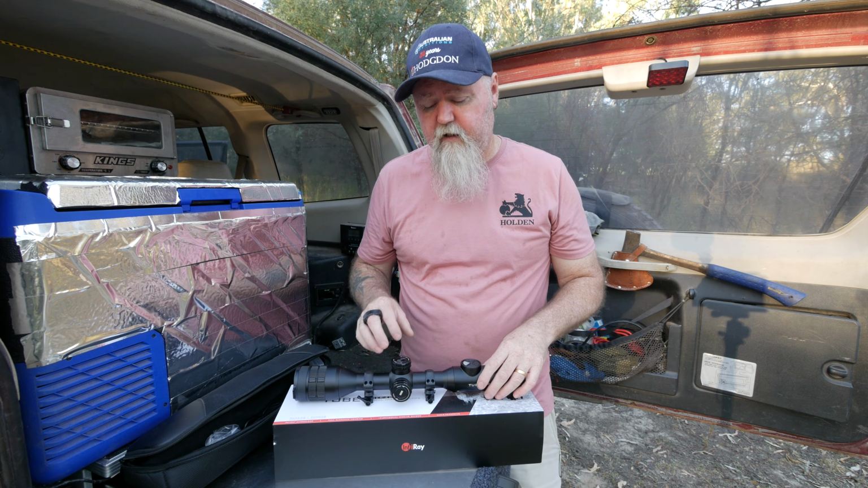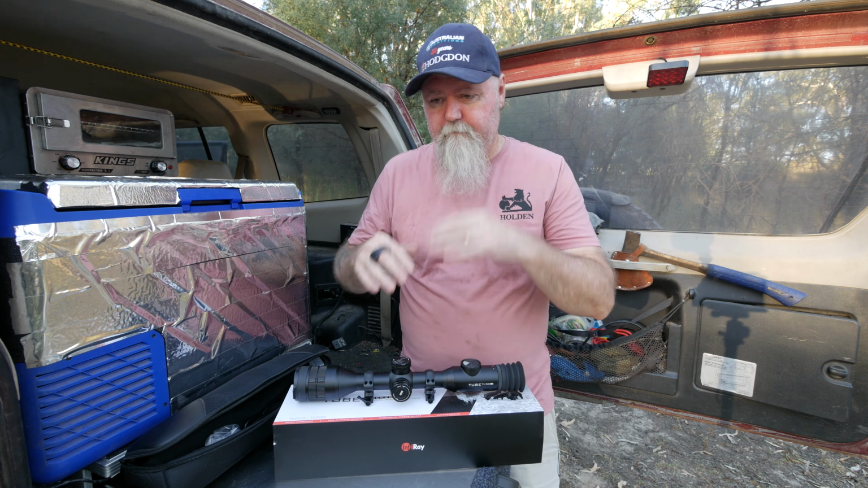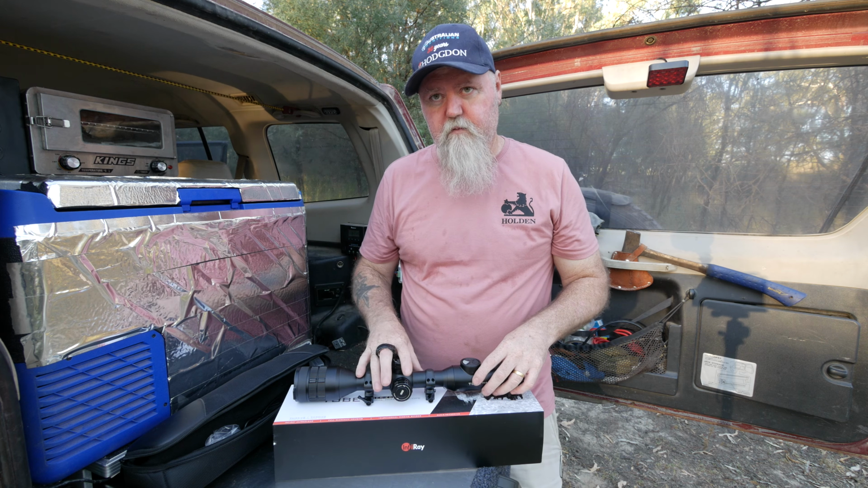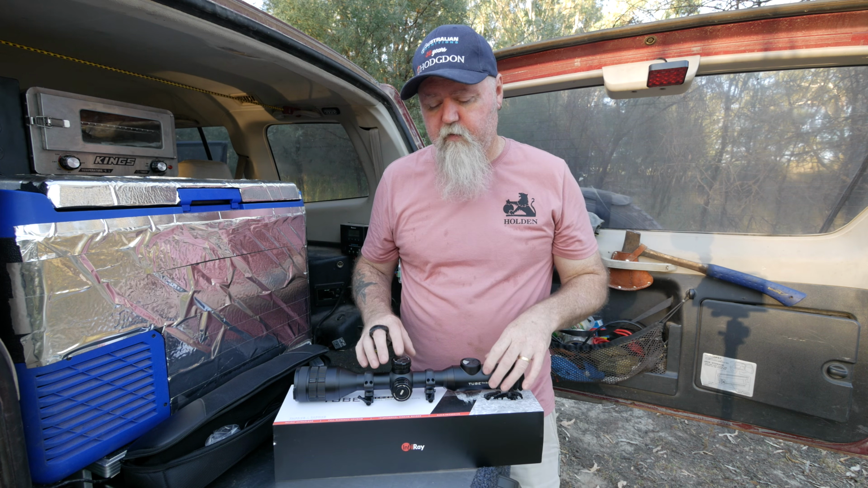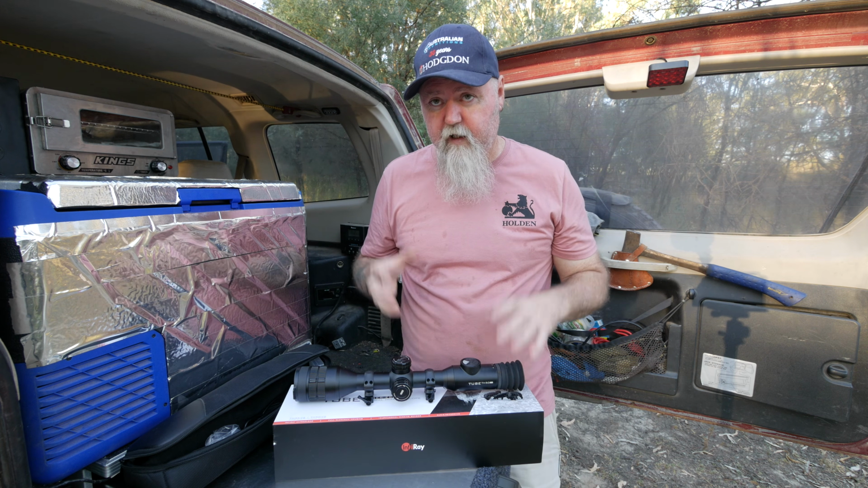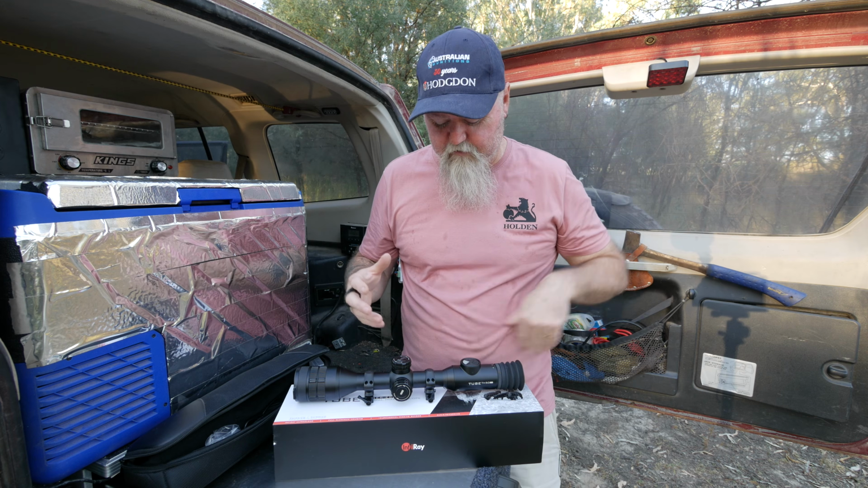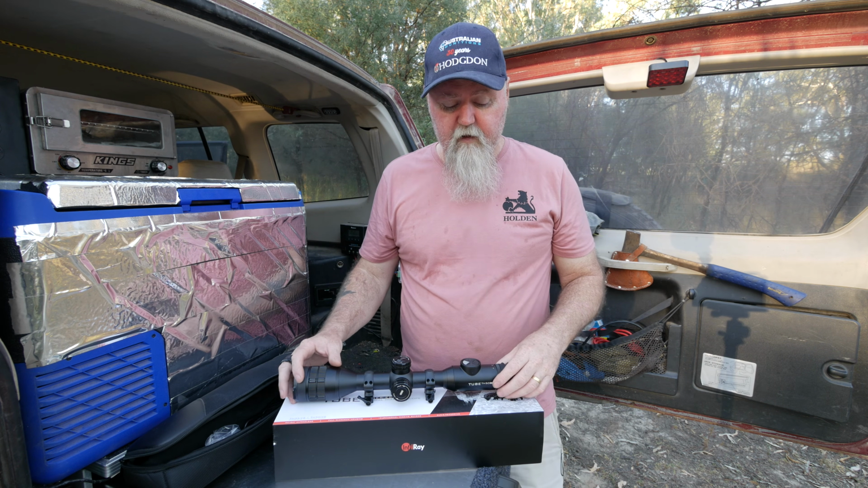The menus are quick and easy to find your way through. That's a bugbear for me when the menu things don't seem to be where they should be. The menus have been well thought out. You can find your way through them quickly. If you need to change profiles quickly, if you're not using the custom reticle, you can change that very fast on the fly, in the field, in the dark, without having to turn lights on. You can do it without thinking about it too hard. It works. So the menus are great.